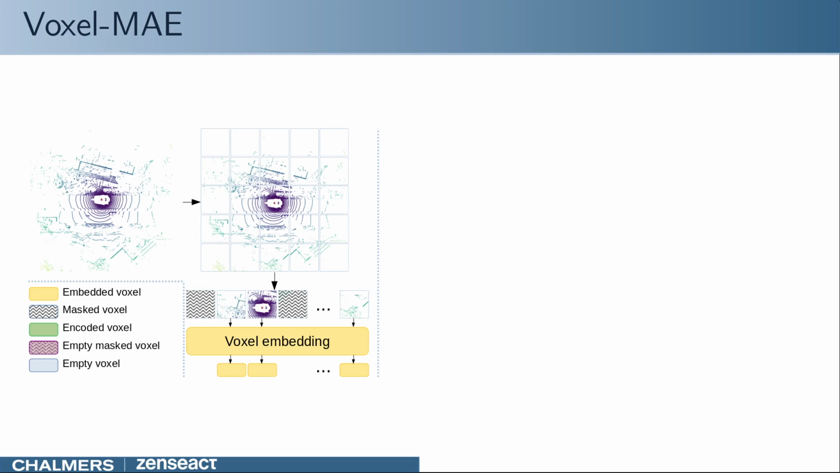Similar to patches and images, the point cloud is divided into equally sized and non-overlapping voxels. However, different from images, the majority of voxels are empty and do not contain any points. These voxels are discarded for computational efficiency. Next, among the non-empty voxels, we mask out 70% and replace these voxels with a learnable mask token. The remaining voxels are embedded with a voxel feature encoder.